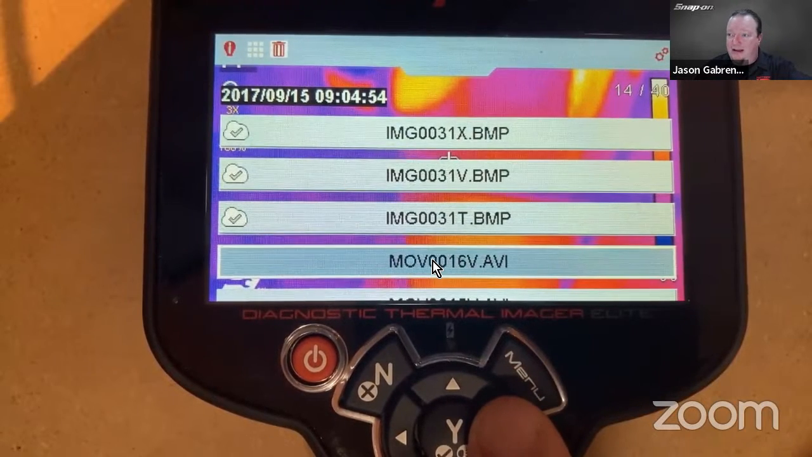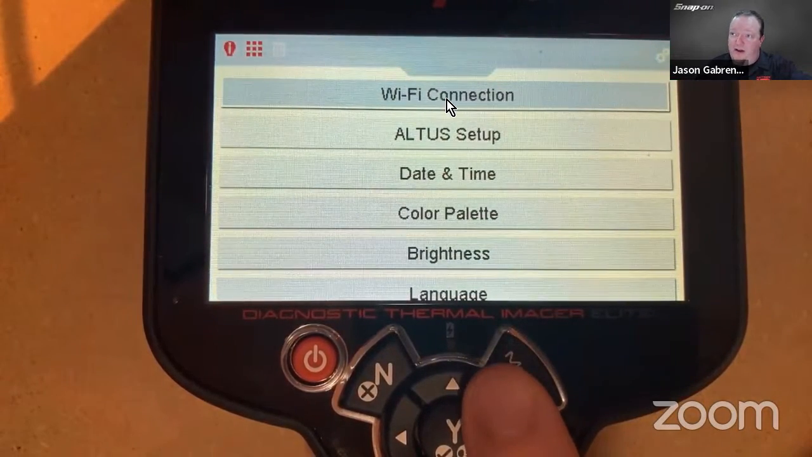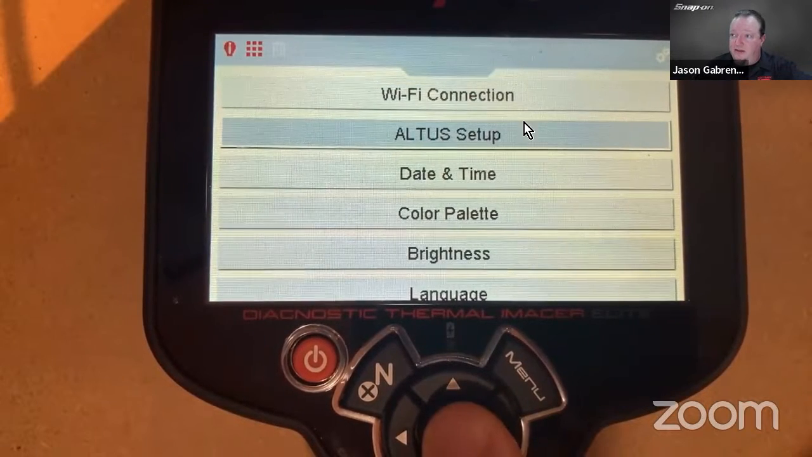The trash can will delete whichever file you highlight. And then over here are the settings. So we have the Wi-Fi connection. Of course, you need to set up Wi-Fi on the tool in order for it to work with the Snap-on Cloud service. We go down to Altus Setup. That's going to give us the settings that we need in order to do that.